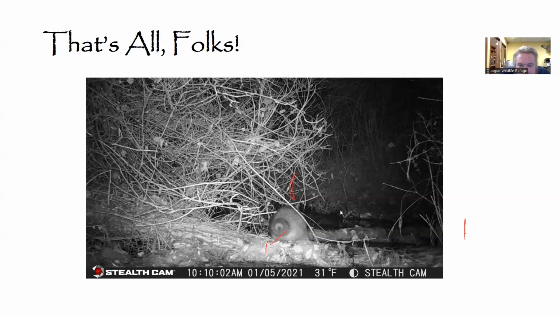Okay. Here we go. Another question. We have how many young, on average, do otters have at one time? That is a very, very good question. The person who reported seeing multiple otters said, I think they saw four.